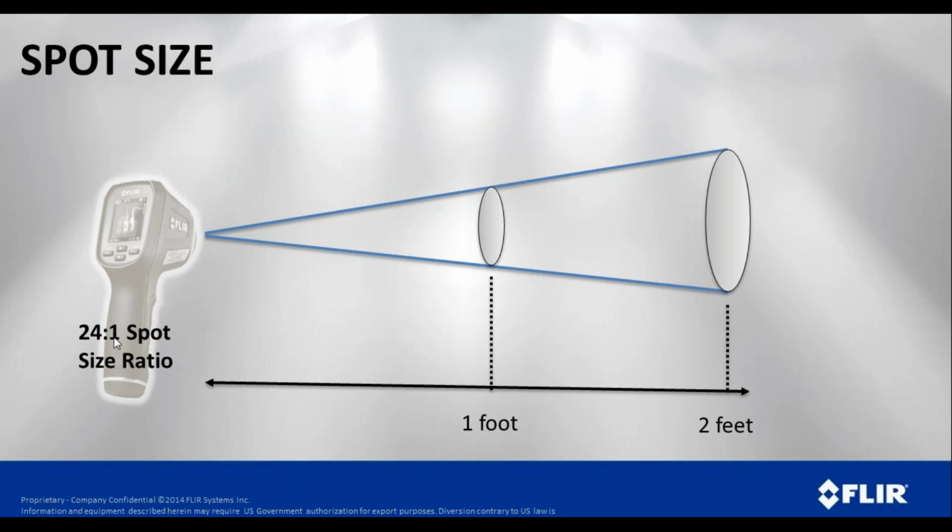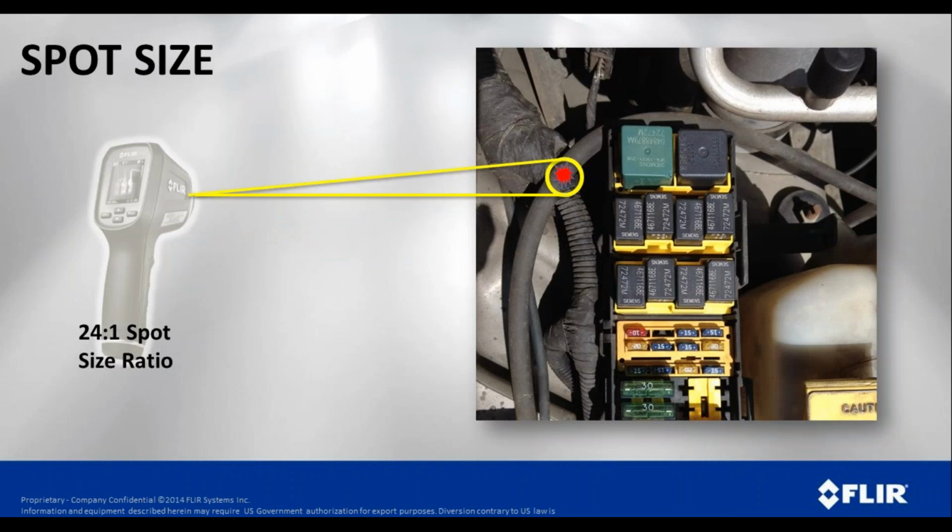Another device might have a 24:1 spot size ratio. So with that, now we can measure that same 1-inch spot from 4 times further away. Instead of 6 inches away, now we're measuring from 24 inches away. And it tells on this chart, it gives you an idea, well, at 1 foot, how big of a spot could we measure as well. So back to that same example, we're going to get a much more accurate reading of that wire because the spot size ratio on this device is much smaller.